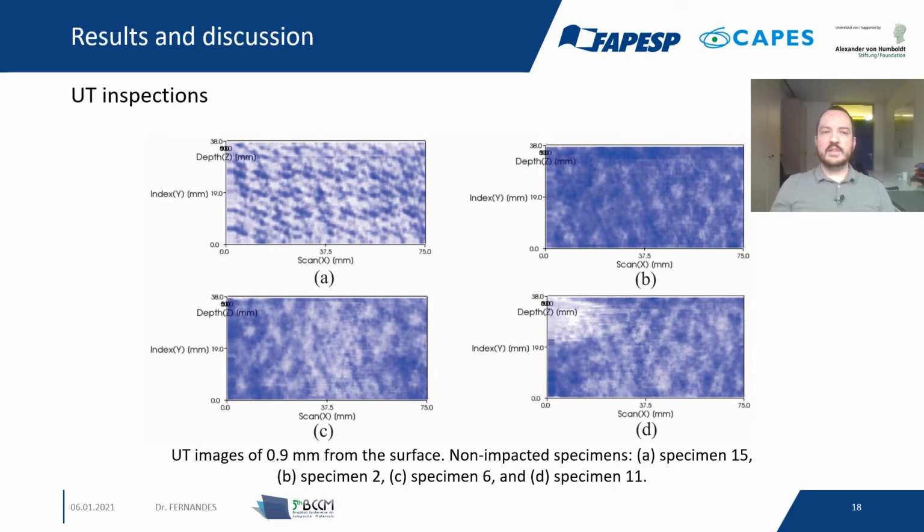The ultrasound inspection here show some B images. We show some B images here of the specimens that were not impacted. We have the 150, 300, 500 and 0. We can observe here the specimens that were not impacted, that no visible damage is present.